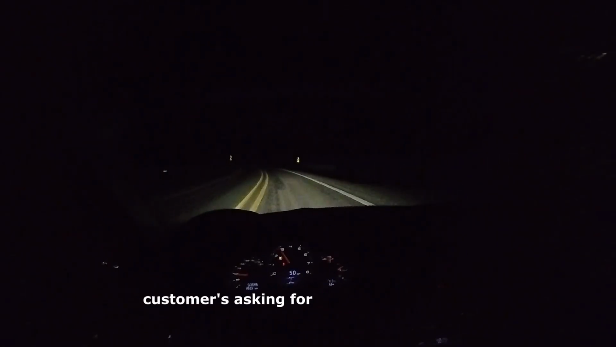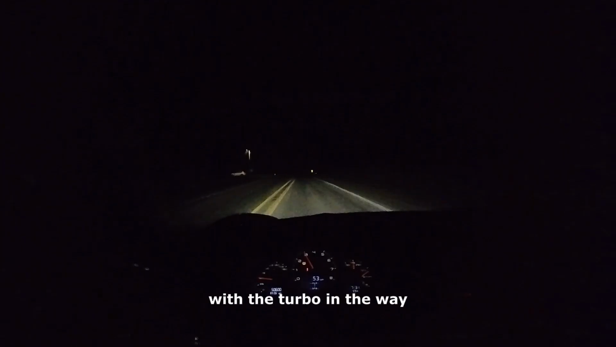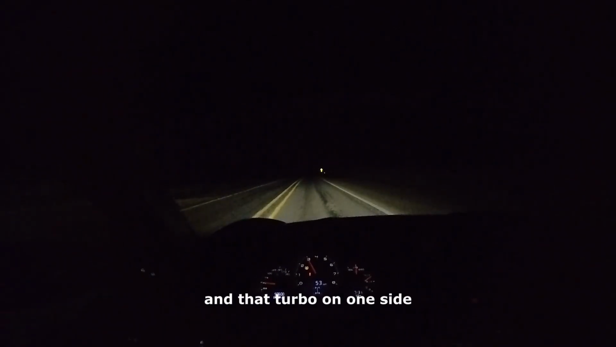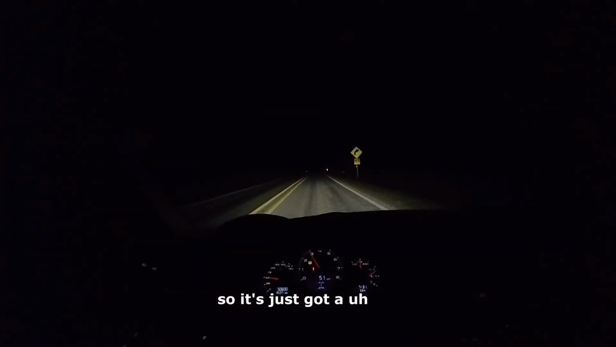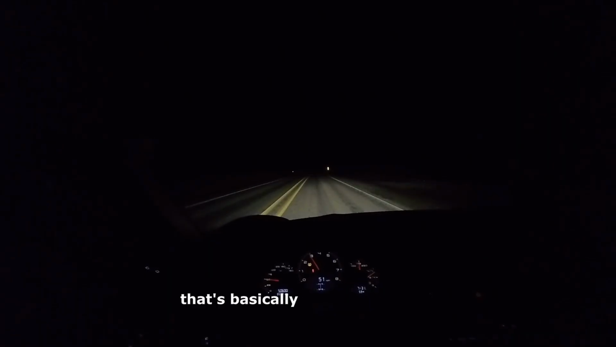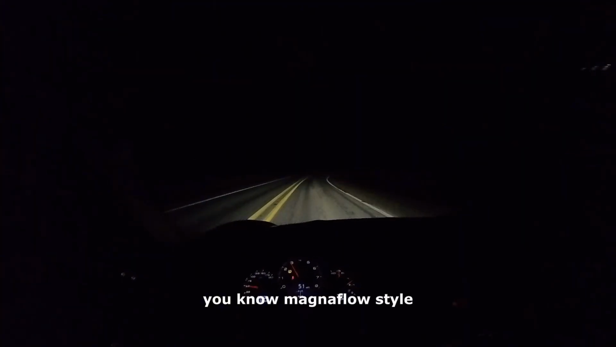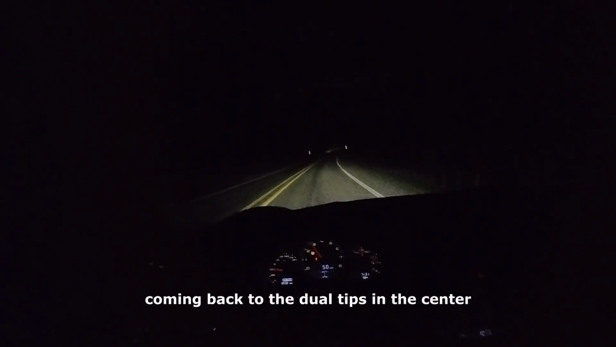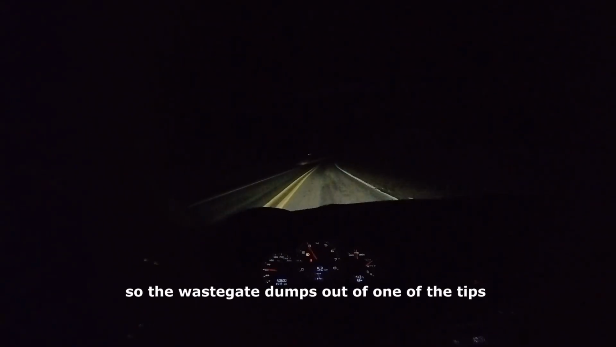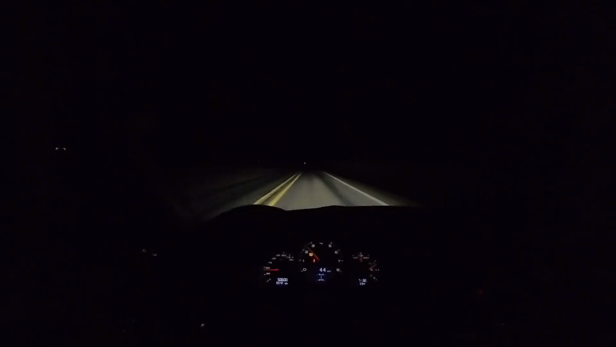The customer's asking for an exhaust upgrade. He doesn't really like the sound of the exhaust. There's very little space back there with the turbo in the way, and the turbo on one side, intercooler on the other side. So it's just got the TPC muffler on it still. That's basically a stubby little 3 or 3.5 inch resonator, MagnaFlow style, with a U-turn coming back to the dual tips in the center. So the wastegate dumps out of one of the tips, and the turbocharger dumps out of the other one.